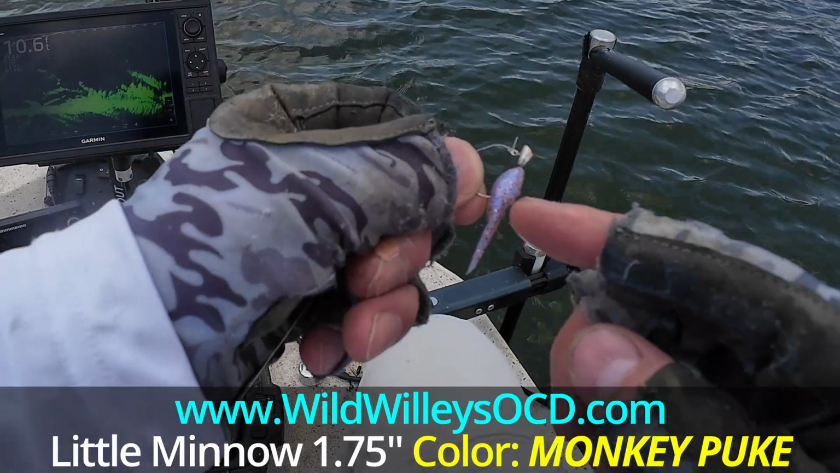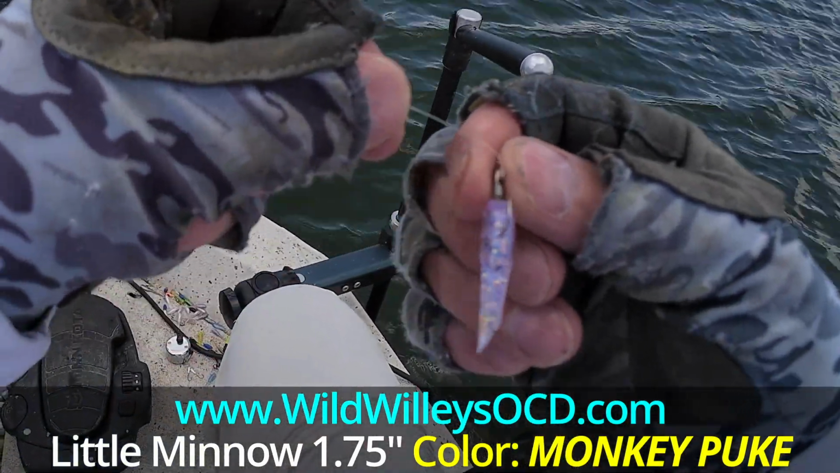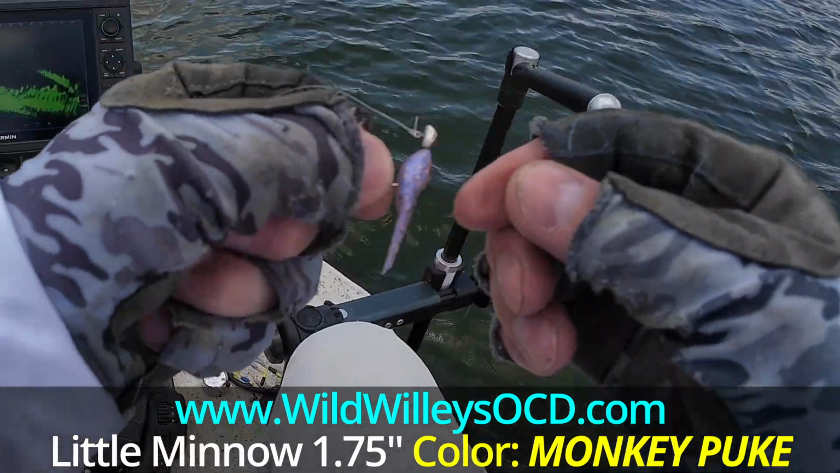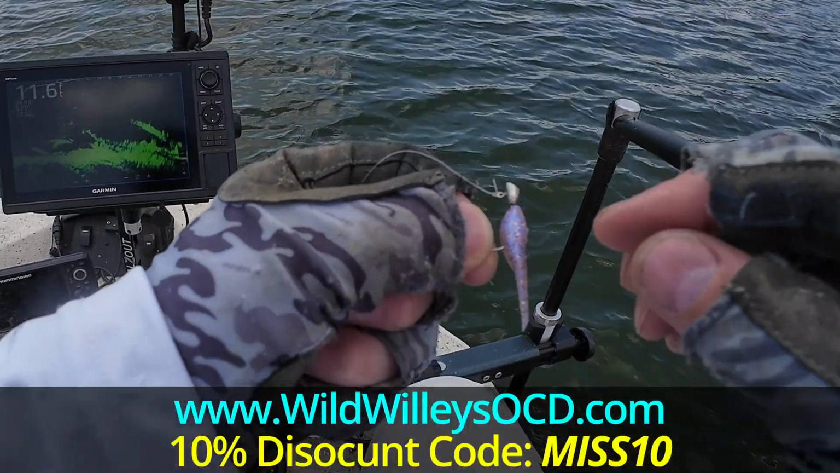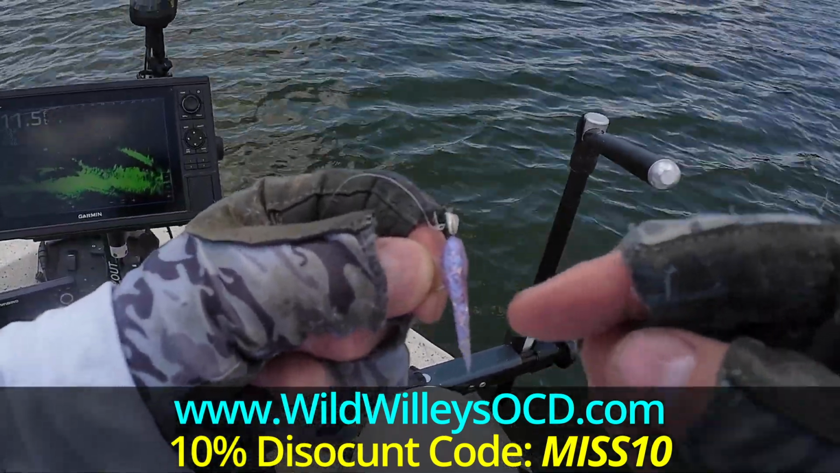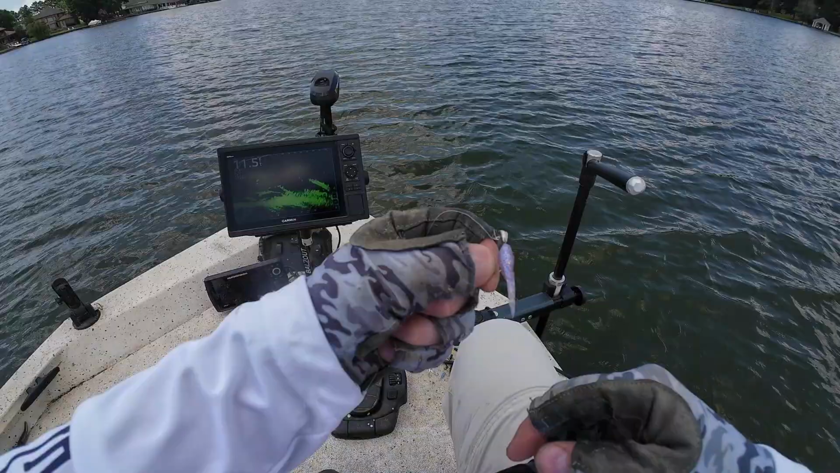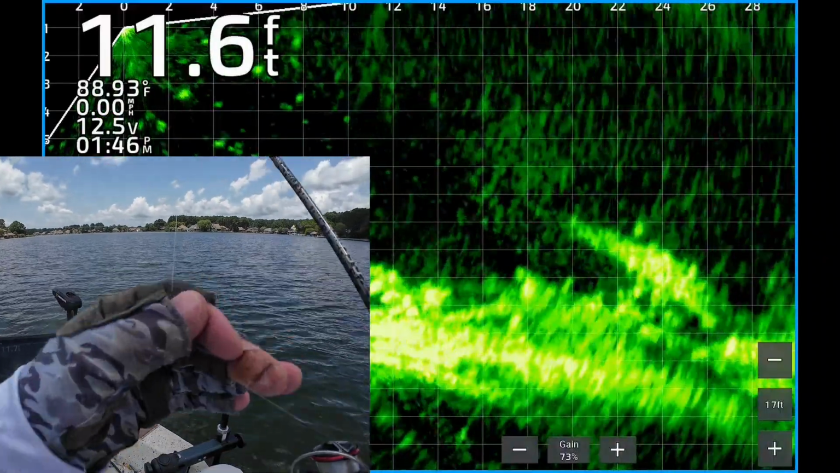And I got the Wild Willie's monkey puke. They are loving this color. I don't know how to describe it. It's like monkey milk, but it's awesome. It's got some gold flecks, black flecks, pearl, a little bit of pink. This is the Little Minnow 1.75, and I trimmed off part of the tail. That's my setup. We are sitting in the honey hole.